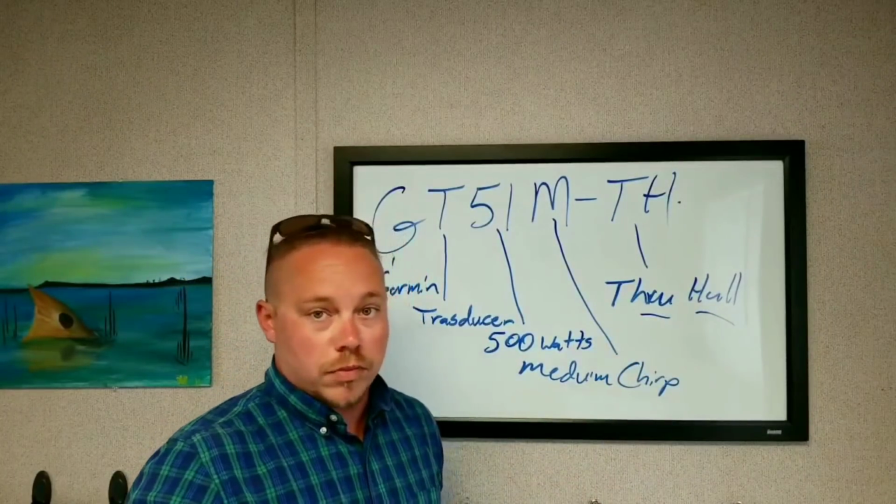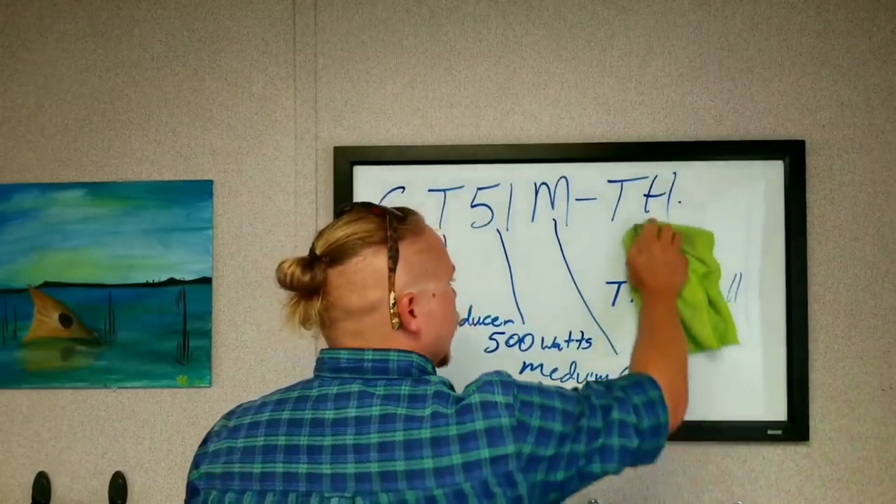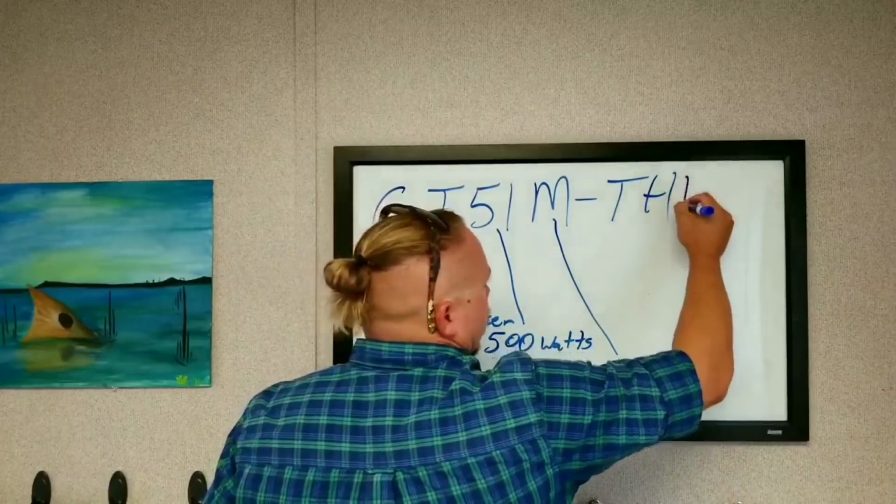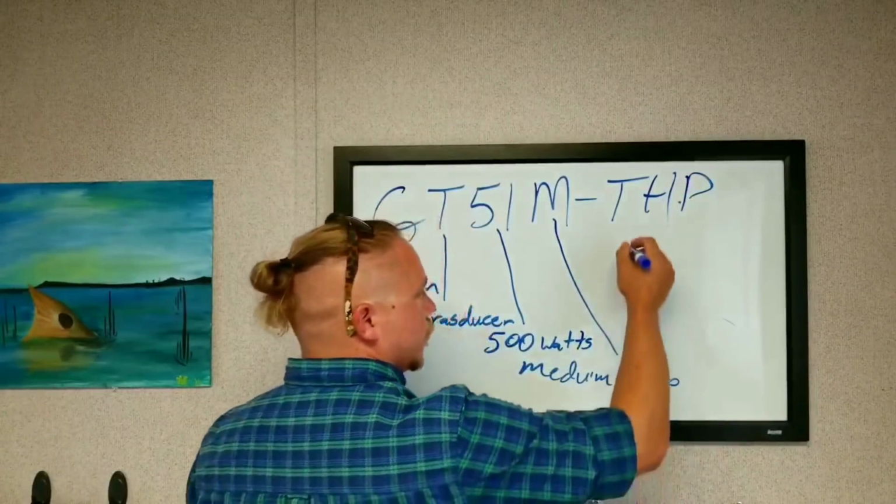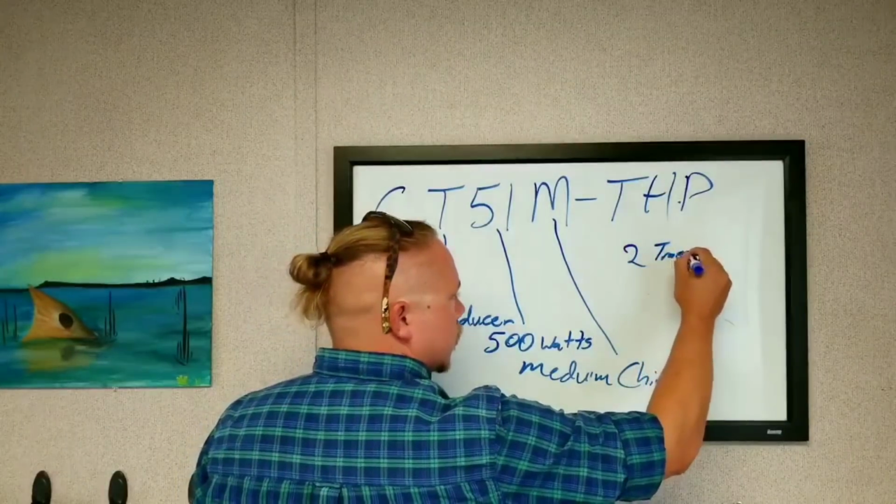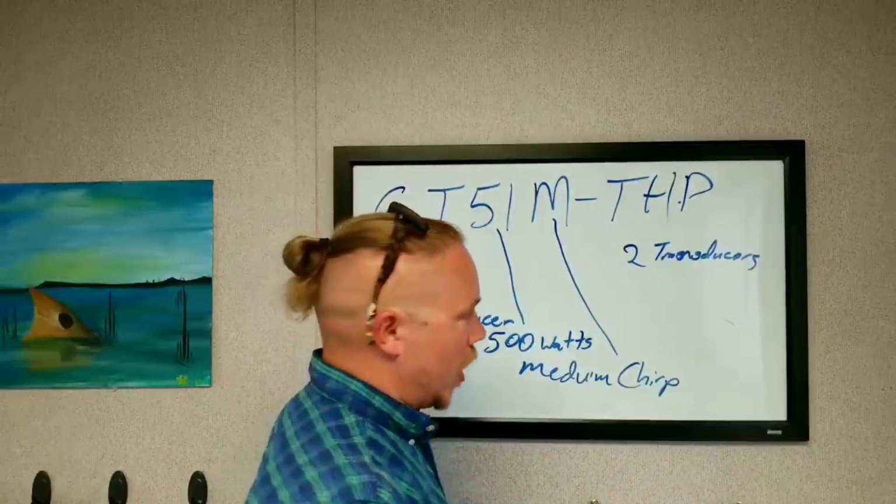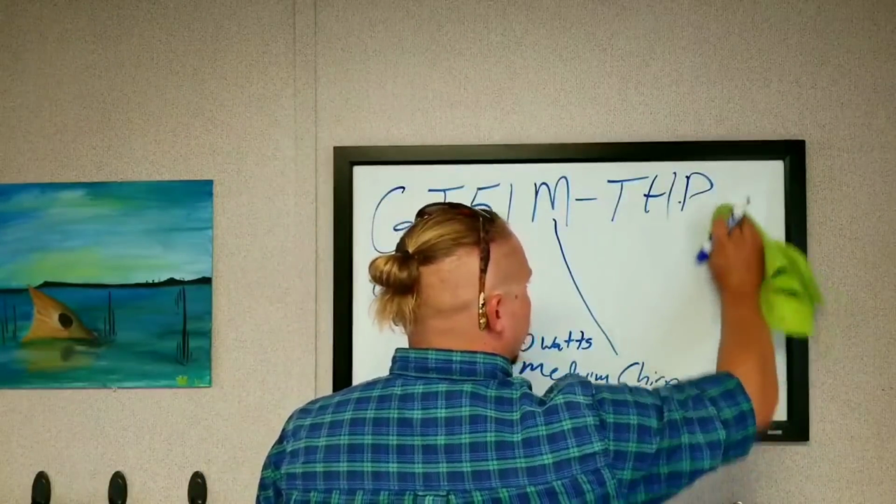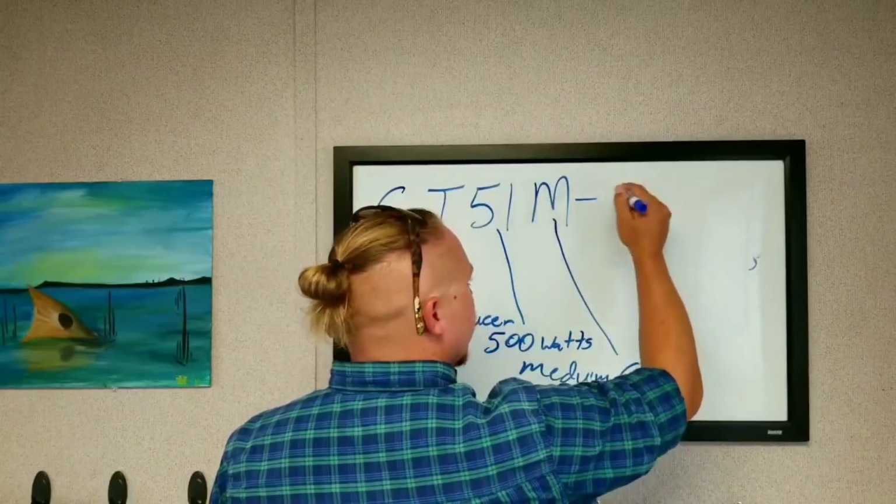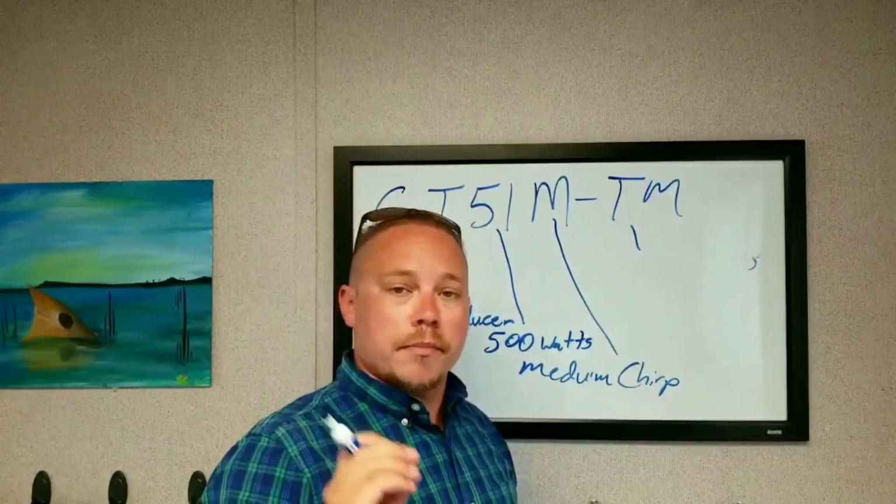Now, if I look at this and I see instead it's a GT51 THP, then it's a through hull pair. So this means that it is 2 transducers mounted into the boat. Okay. Now, if I come over here and I see instead that it is a Garmin GT51M TM, I know that it is a Transmount unit.